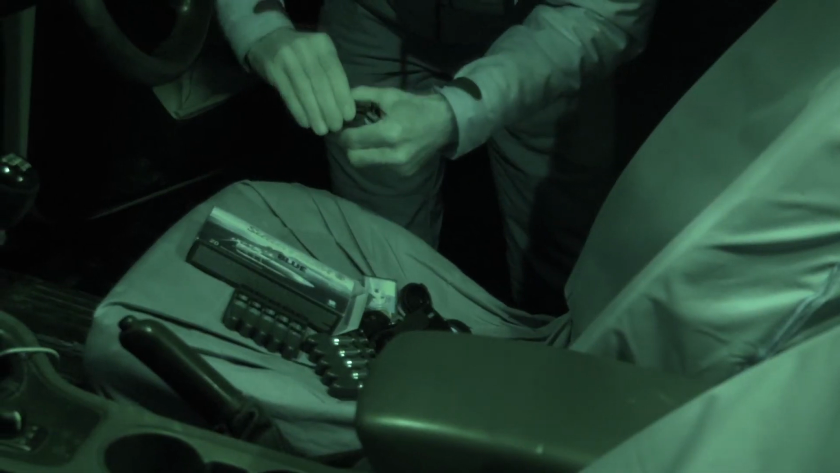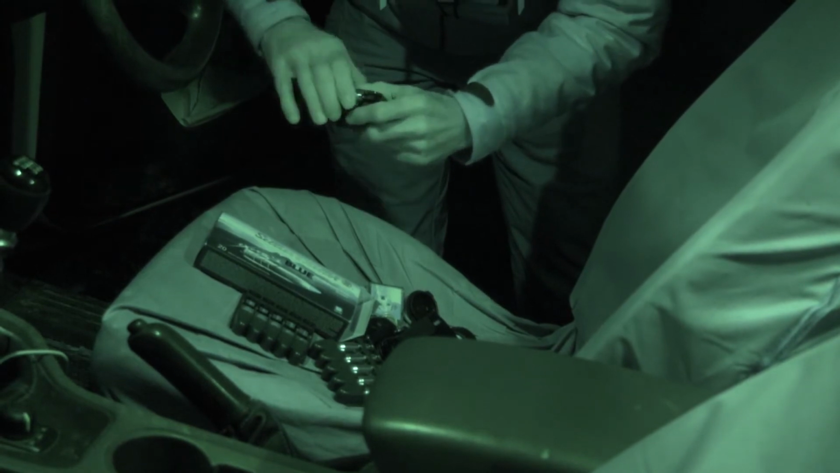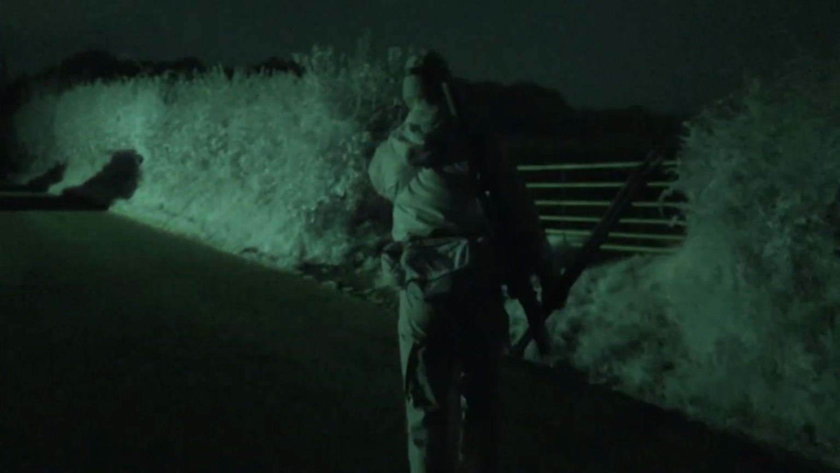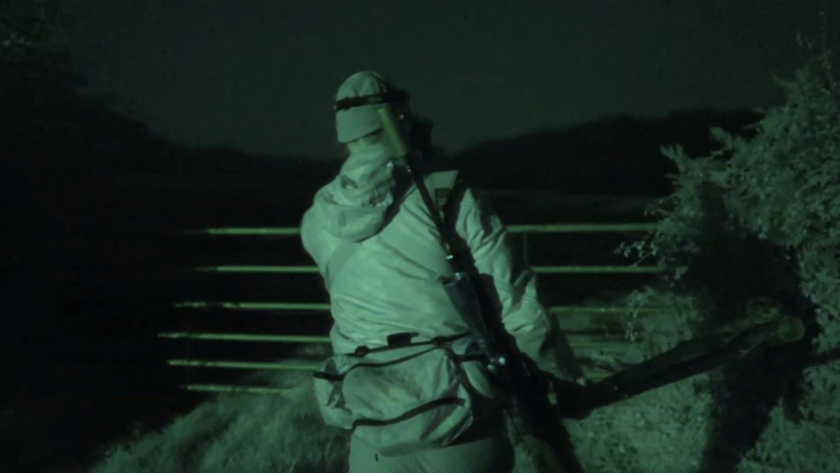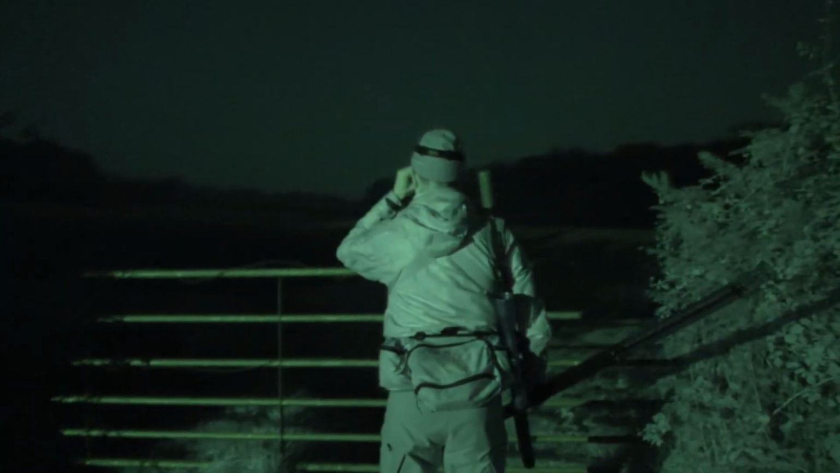But if we didn't have the thermal, we wouldn't have known they're there. We would have gone straight in there and spooked these deer because they're literally just inside the gate, so anyway. So Tim feels we would have bounced them anyway, as that is his preferred stalking route. We move and Tim keeps flashing the thermal around.